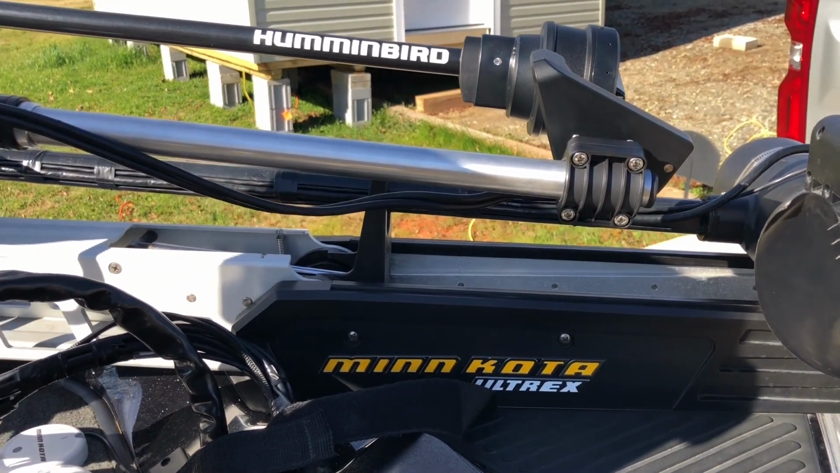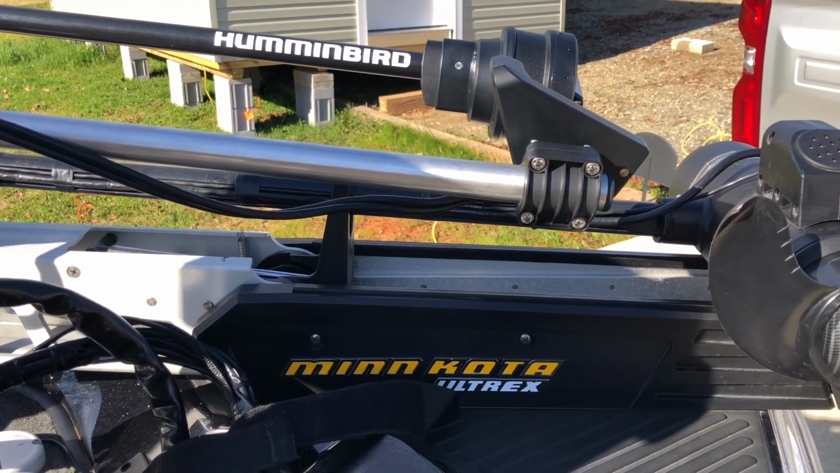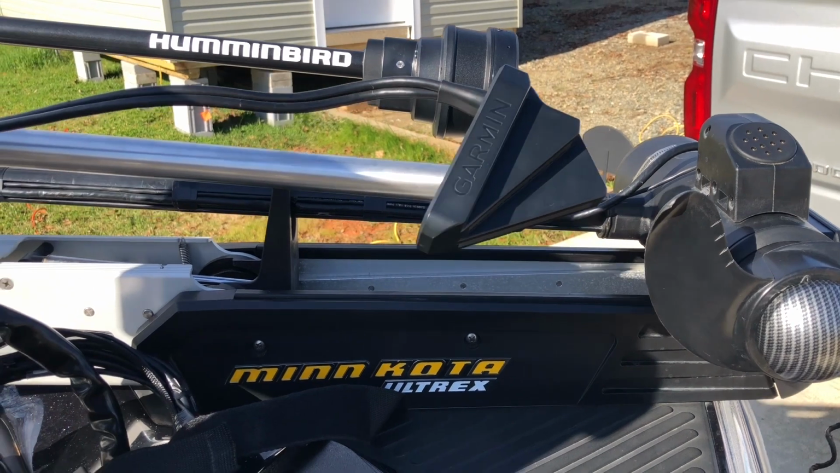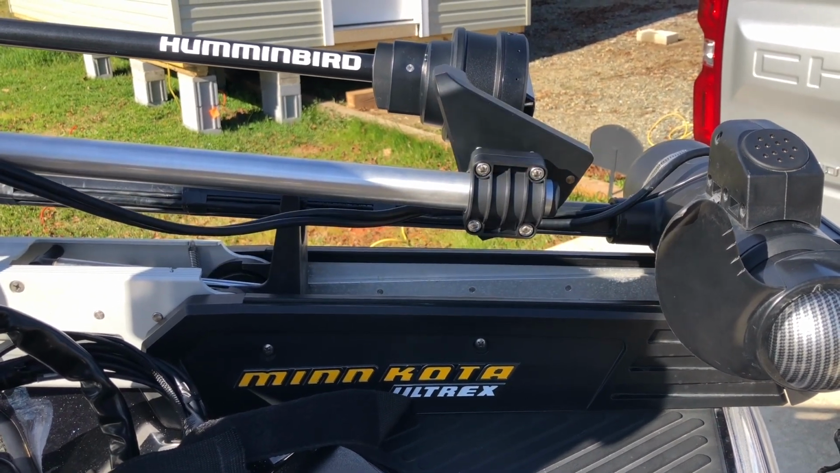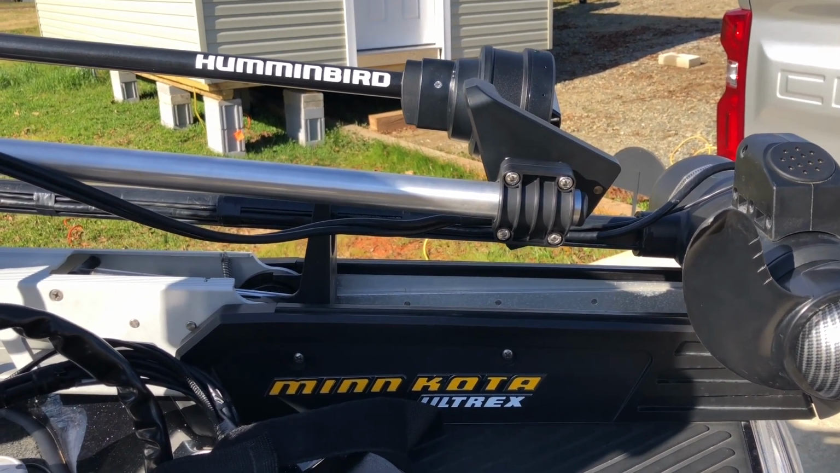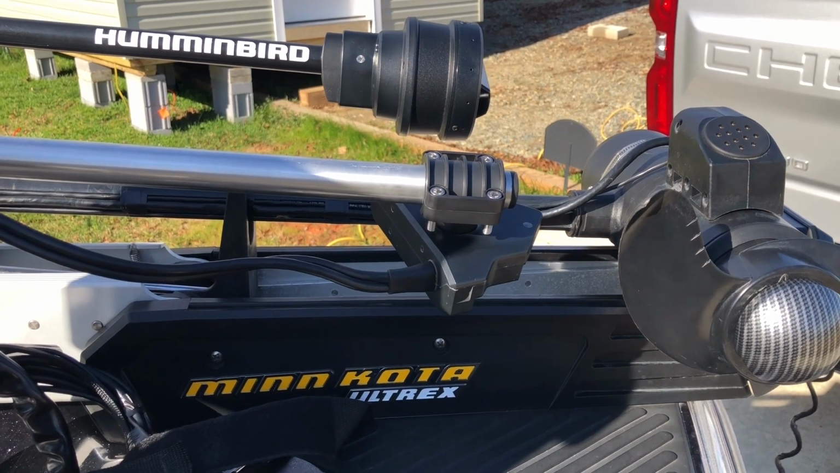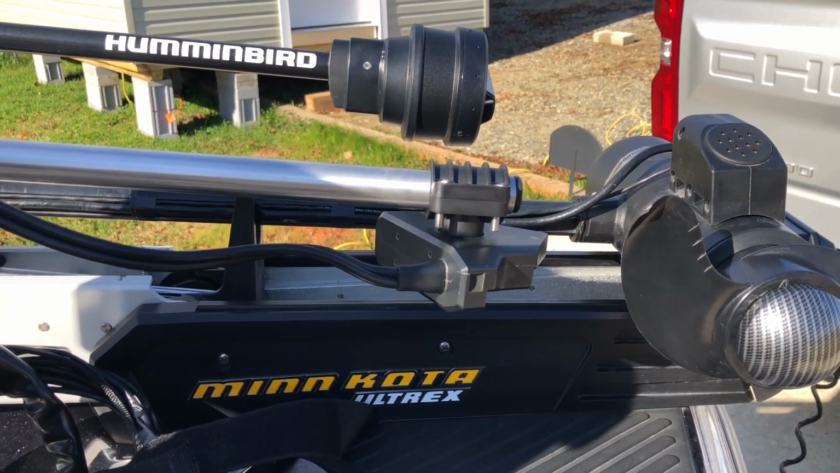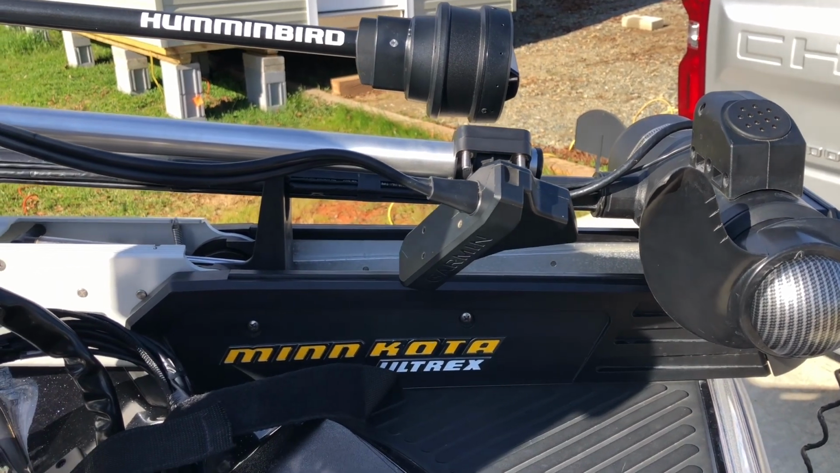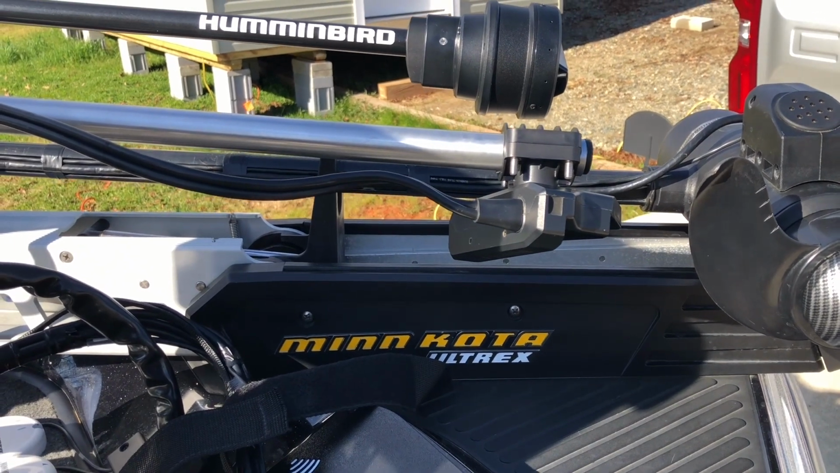Okay, or you can set, here's half speed. All right, and I'll turn her down to lower speed. You know, you can fine tune it. That's what I like about this, the variable speed on the unit, so you can actually fine tune it to whatever you want.